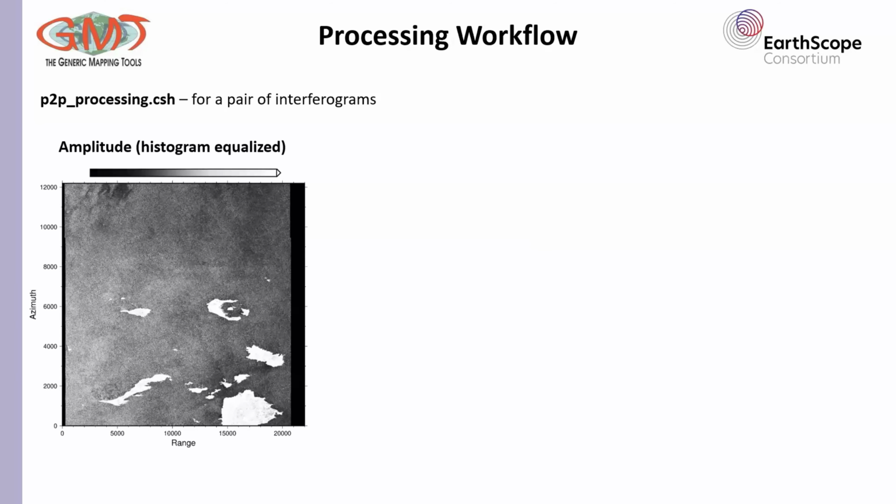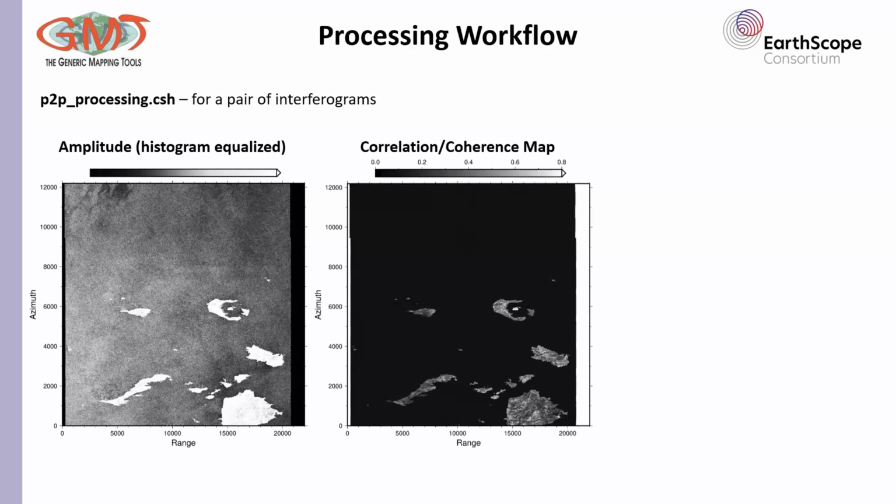On the left, we see the first amplitude image, which represents the radar backscatter from my reference acquisition. It's quite useful to visually identify some landforms and coastlines. In the center, you can see the correlation or coherence map, which measures how similar the radar signals are between my reference image and the secondary.